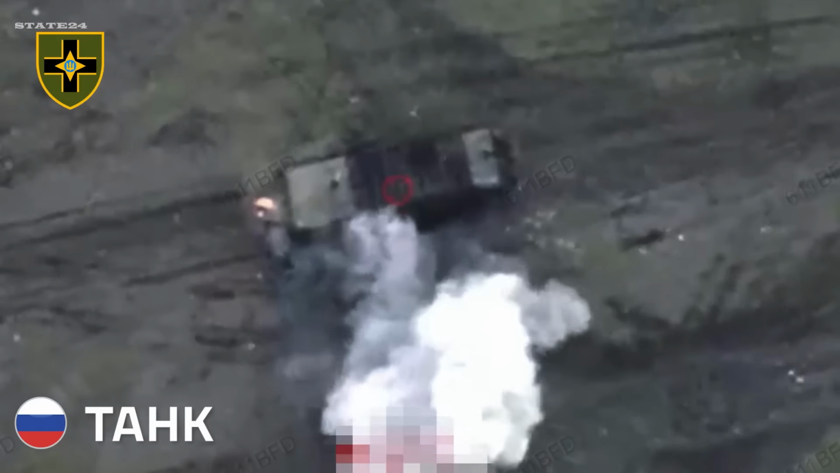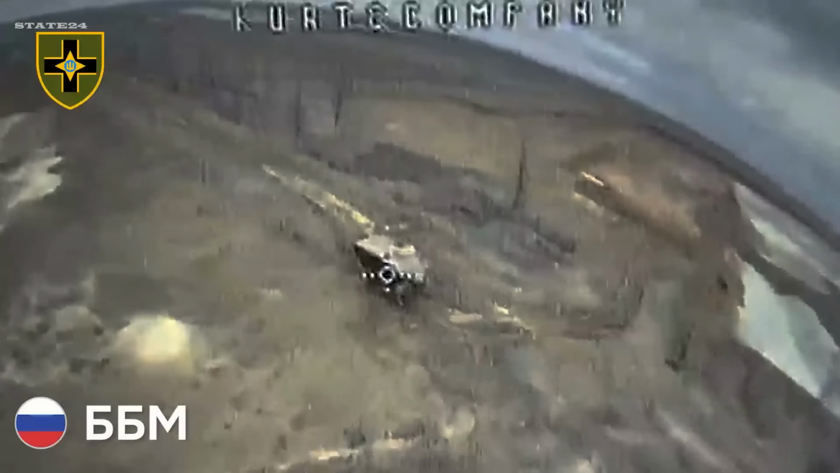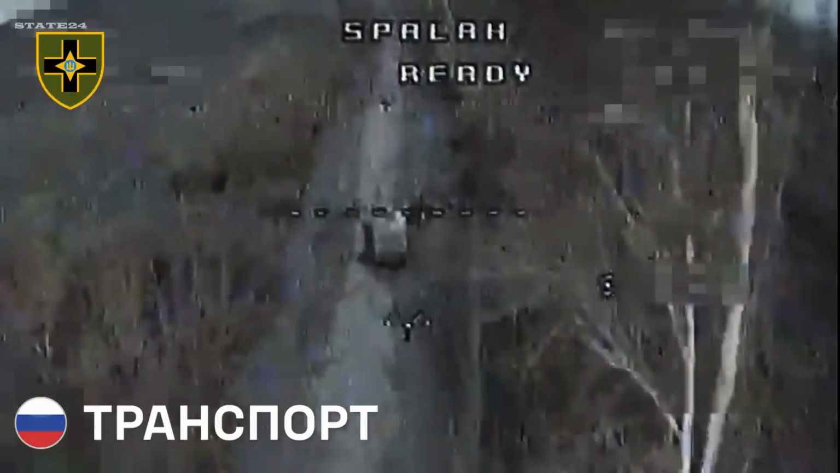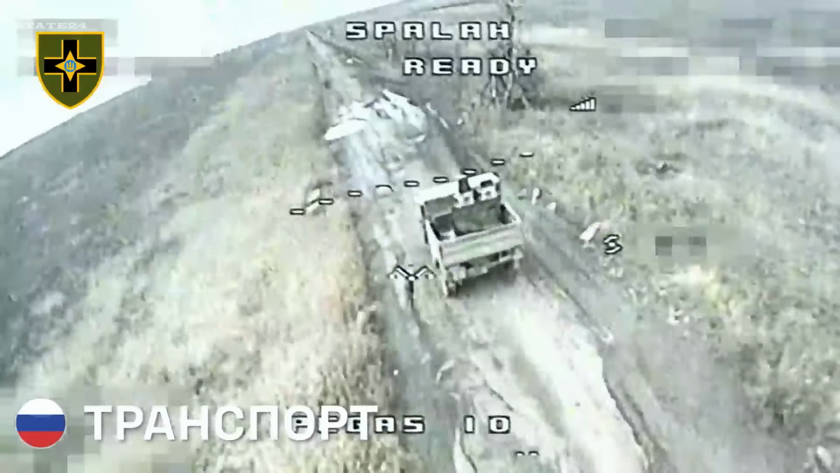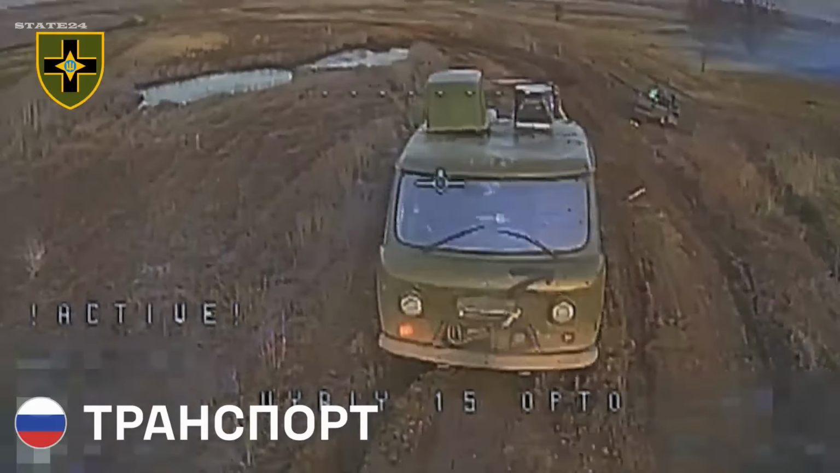In the past 24 hours alone, over 213 combat engagements were recorded along the front line, with the heaviest fighting concentrated around Pokrovsk, where Russian forces launched nearly 50 attacks on Ukrainian positions. Meanwhile, overnight on April 3rd, Russian forces launched another barrage of missiles and drones across Ukraine, with strikes reported on Kharkiv, residential buildings, civilian infrastructure, again, and Ukraine struck back.